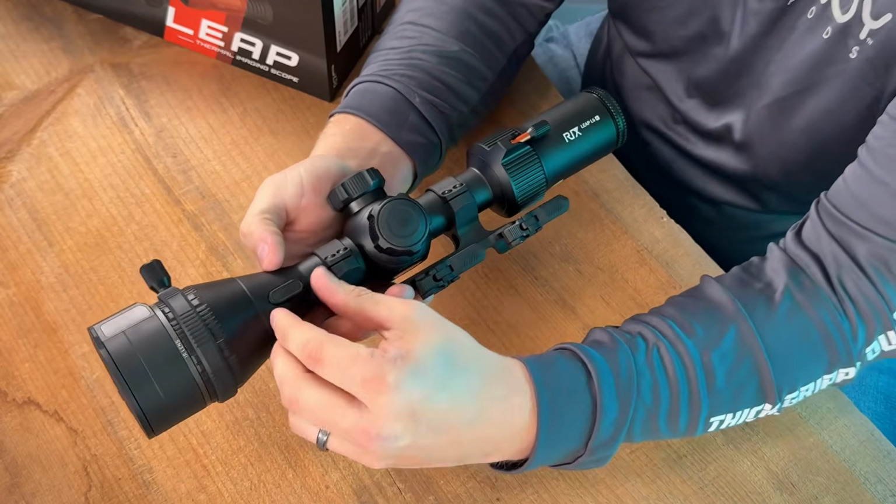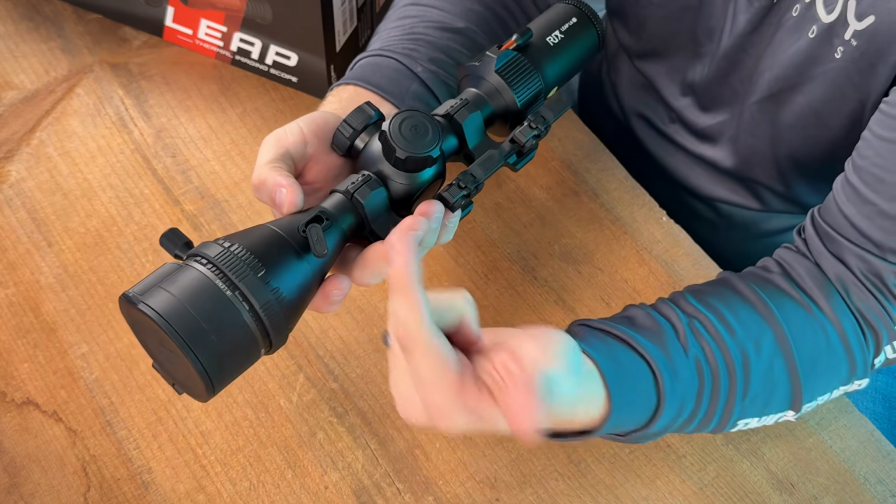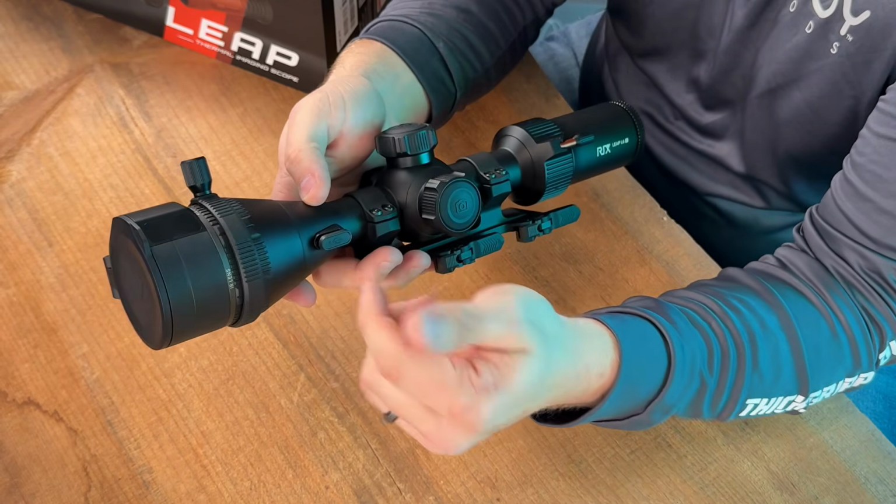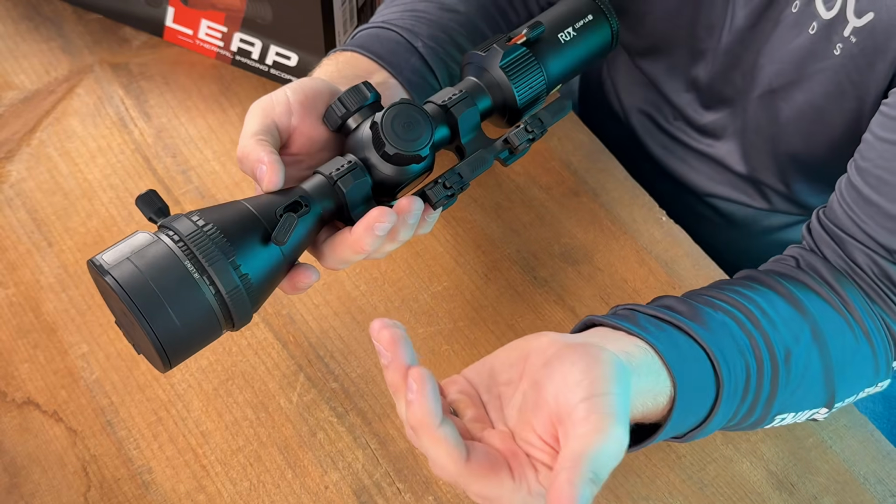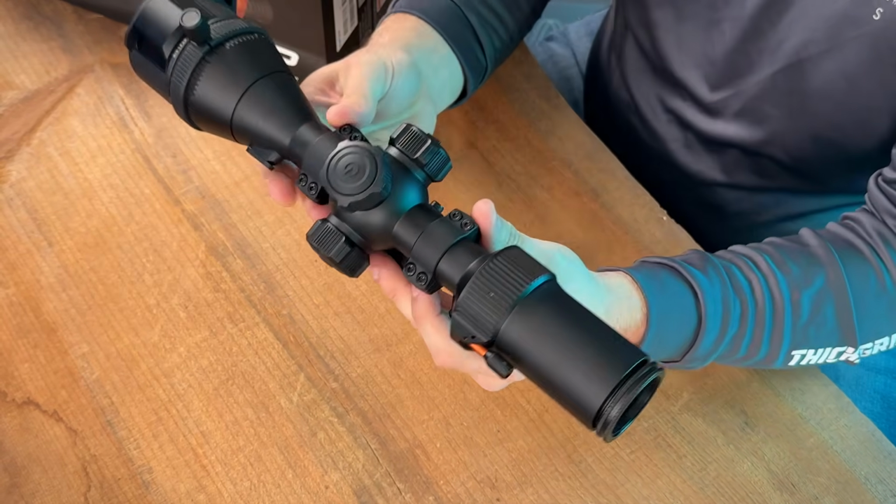Over here, guys, you have this USB access port. You can charge the device. Actually, you can't charge the device with this. It won't charge the battery through the device, but you can do your data transfer, and I believe you can power it externally. It just isn't going to charge that 18650 inside.